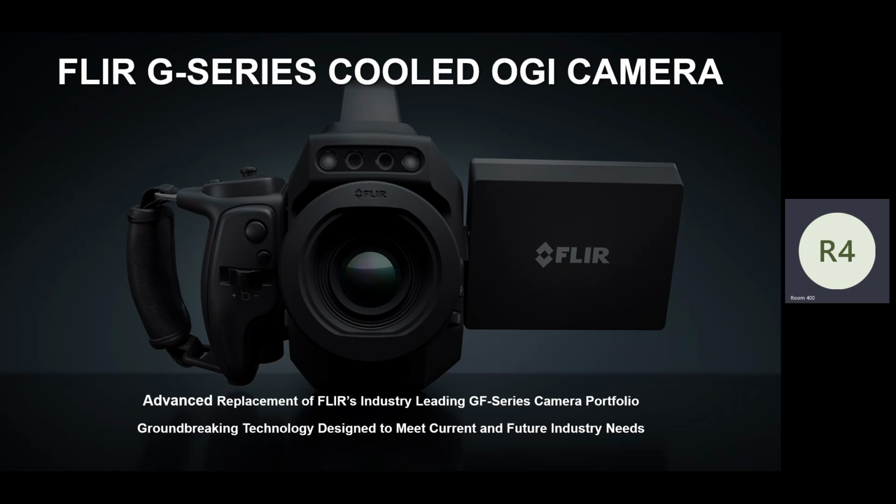But we wanted to look at this and we wanted to do what FLIR does. We wanted to not just say, all right, let's make a sleeker camera that's a little bit better. We wanted to add groundbreaking features. We wanted to add features inside the camera that can help you today. And as we listen to the industry talk about where things go, we think there may be things in here that may help you in the future, may help you understand what you need later on down the line.